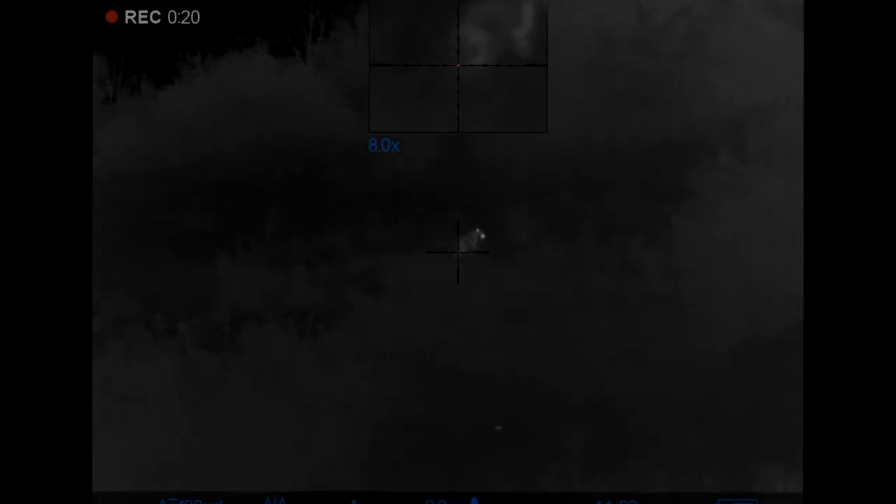This was the first time we had ever been to this spot, and as a lot of you probably know, when you first look at a piece of property, it makes it pretty tough to know where to set up, where things are going to come from, and how it's going to go. So our first setup was actually right where these coyotes came in.